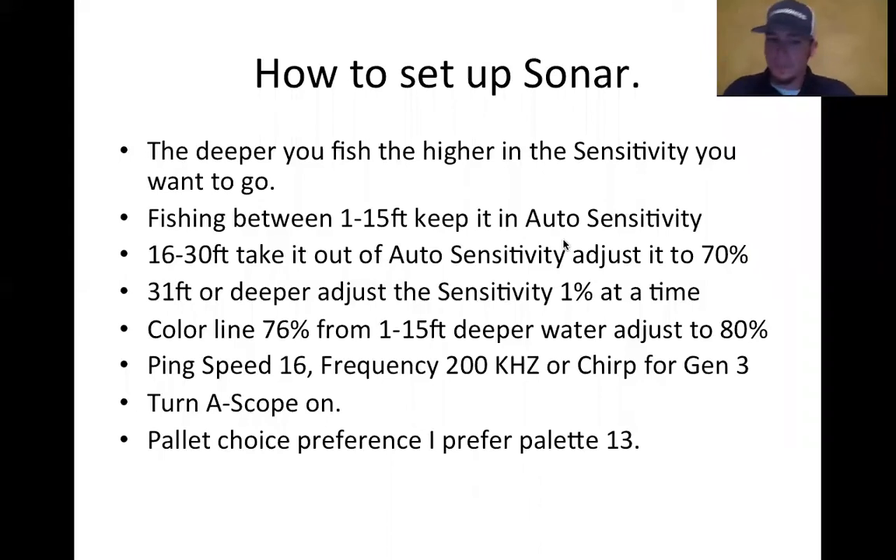And another feature you want to turn on in conjunction with using it, trying to vertical jig or something like that, is called an A-scope. That's the amplitude scope. For those that have ever used that circle thing called a flasher, it's like you take a flasher and you straighten it out. That's that first thing the transducer reads.